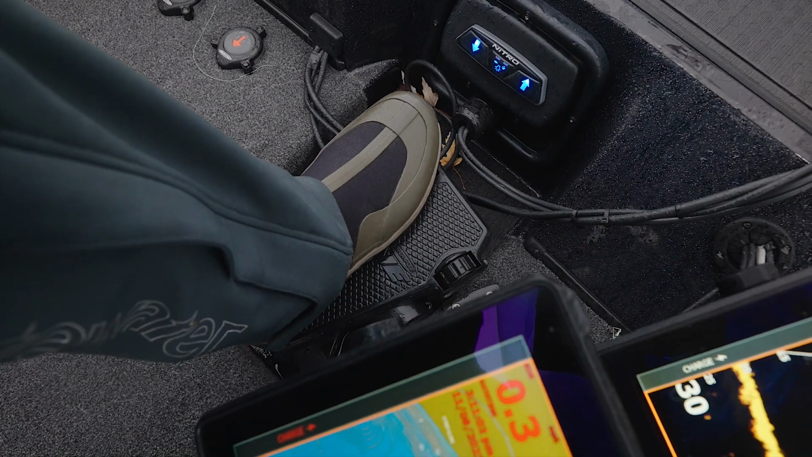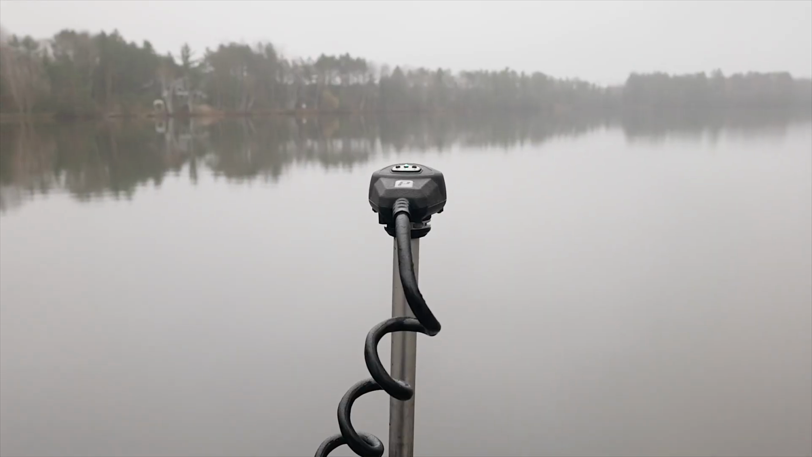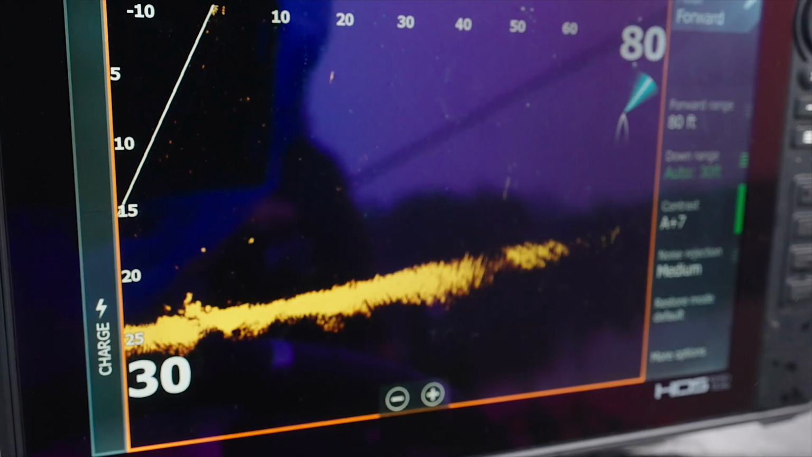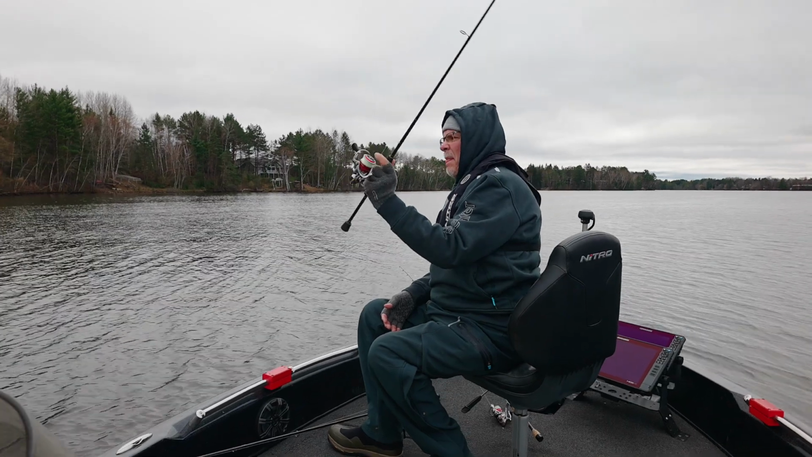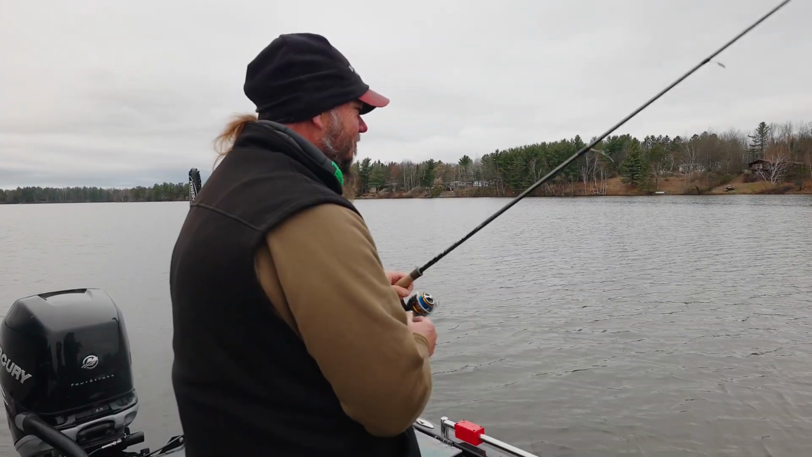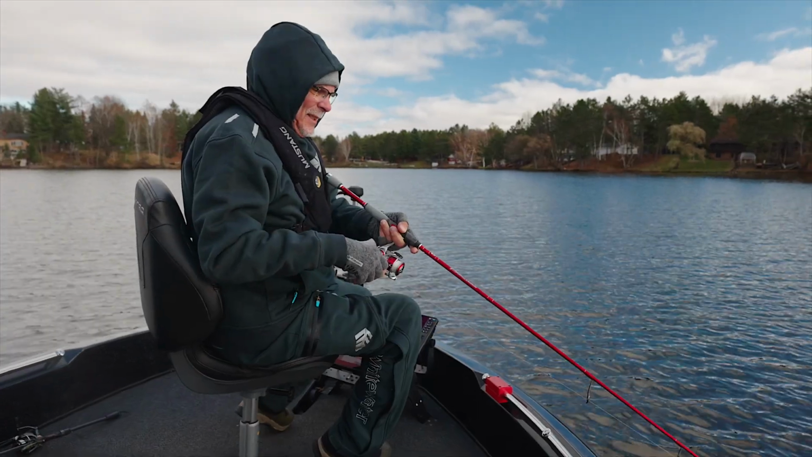I try to go along with my trolling motor until I get right into a big bunch of them, okay? And then I'll put anchor lock down. And then myself and the partners that I have in the boat, we will fan cast completely around the boat until we've picked off every active fish that wants to bite.